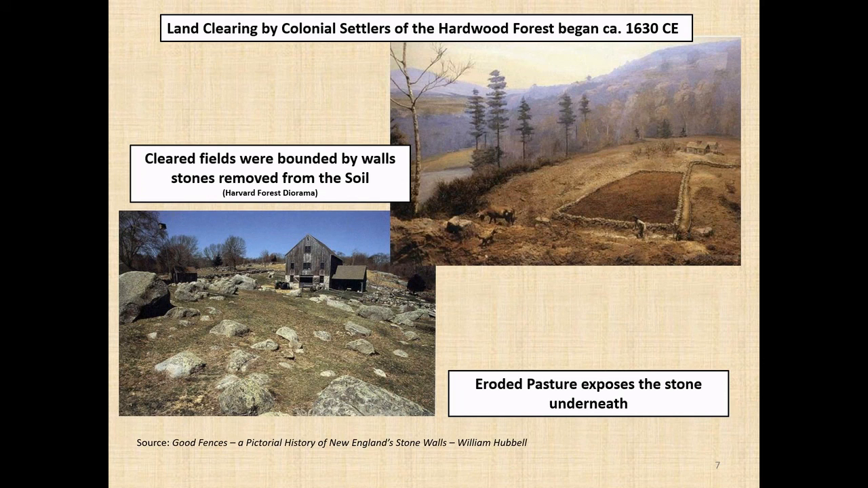So the upper right diorama here shows you what the starting of a field after it had been cleared would look like with the stone walls abounding.